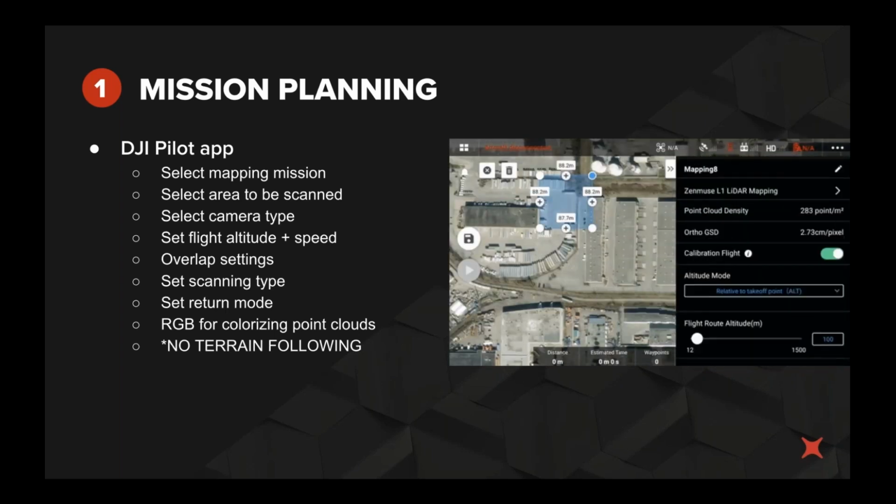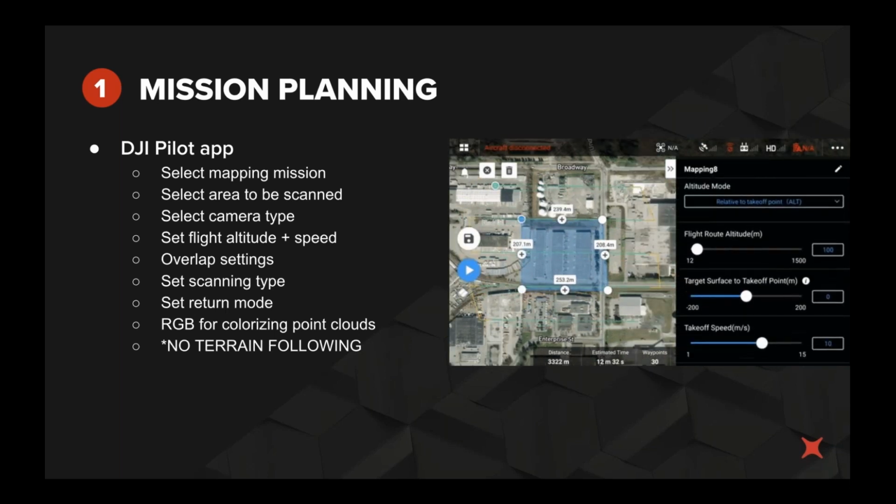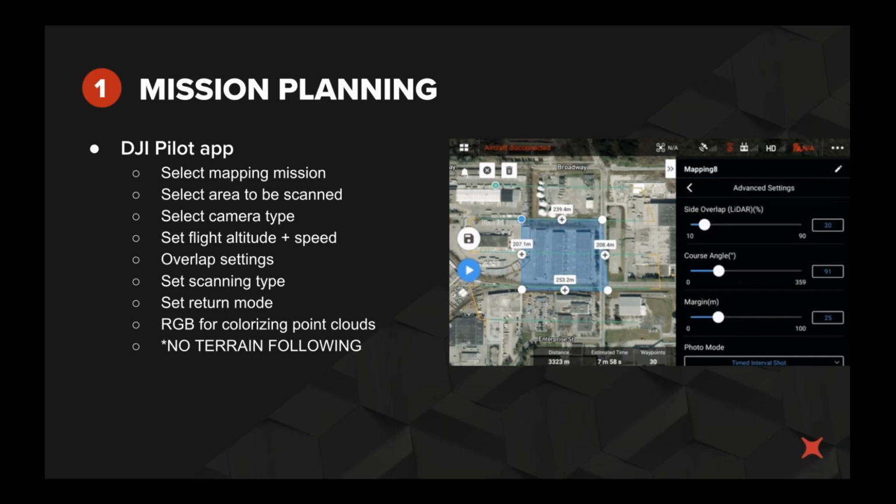As of right now, DJI Pilot for LiDAR missions does not have terrain following capability. We have seen it in the past firmware version, but it seems to have been removed at the moment. So we're hoping that they bring that back in the near future.